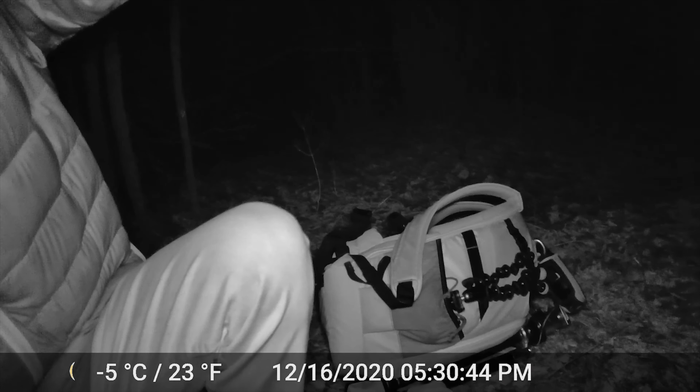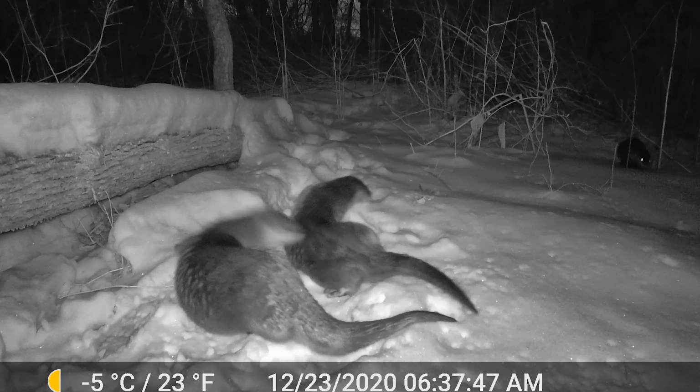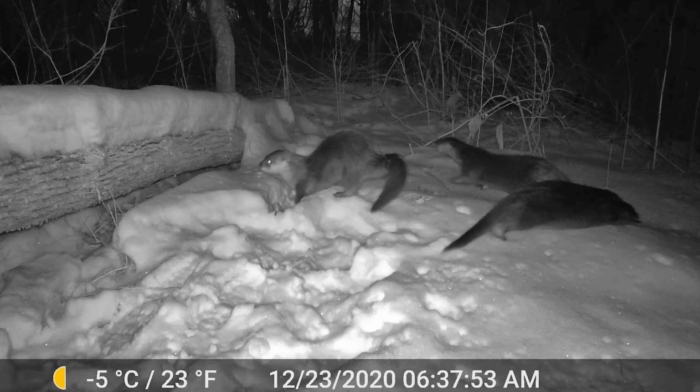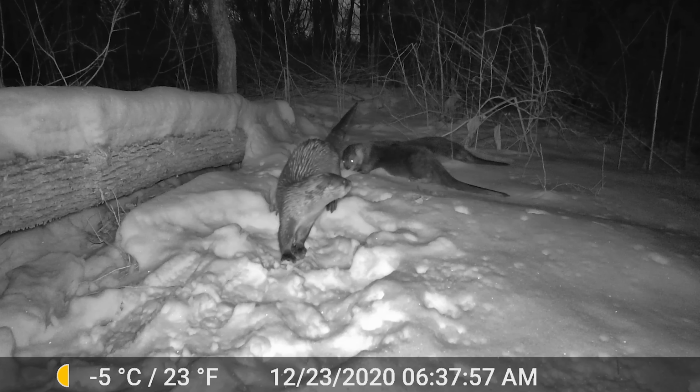Here I am getting frustrated trying to unlock a frozen padlock from one of the cameras. Okay, so from this low point to the most exciting, check out what one of the cameras captured here. Three vivacious river otters. River otters were a top target of mine, and I couldn't be more pleased with this footage.